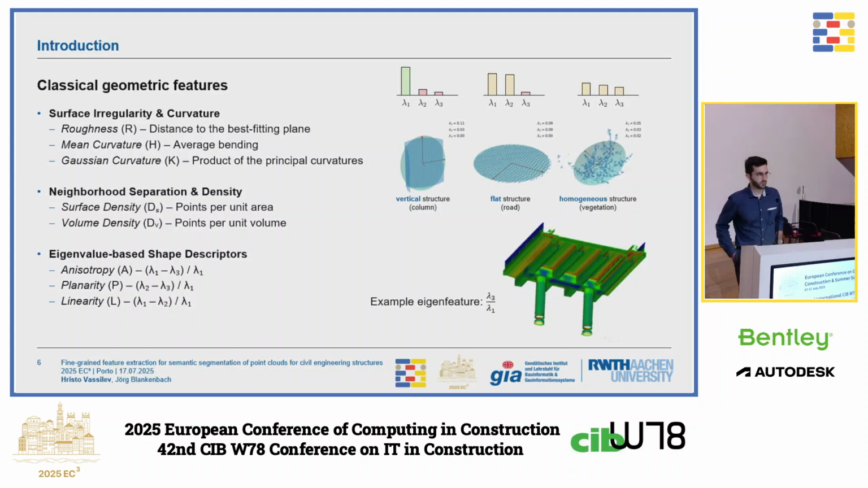We are also using classical statistical analysis, or eigendecomposition, to gather some features of the immediate neighborhood. As we can see here, this allows us to separate vertical and homogeneous or flat structures from each other by analyzing the eigenvalues of the covariance matrix.